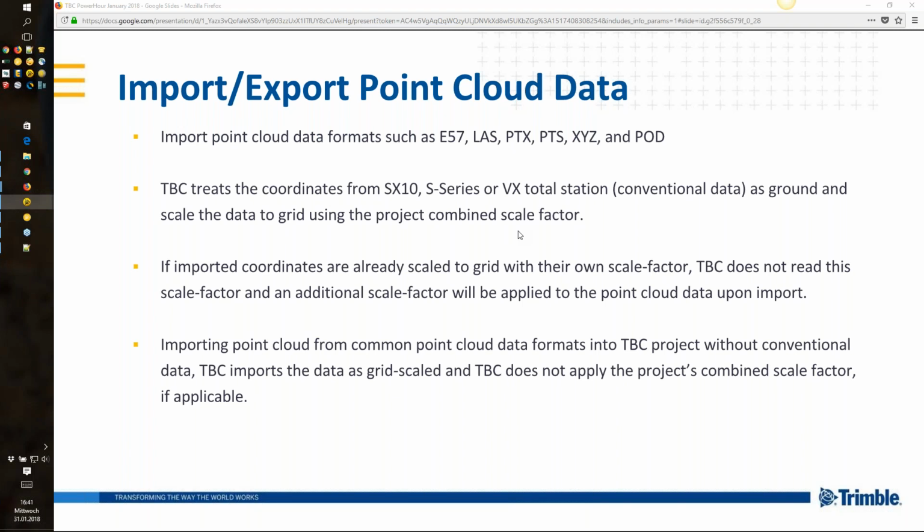Yeah, and that's why Stephen did what he did when he exported the aerial data out as ground. TBC will read that file natively as ground and knows, oh okay, in the project I had the terrestrial data, there's a scale factor applied, then TBC will automatically scale the ground scaled point cloud, and the data will match up as he showed. That's right.